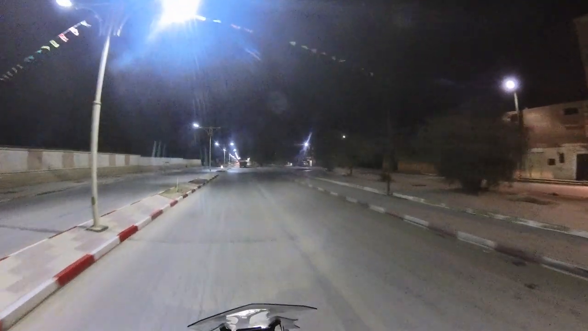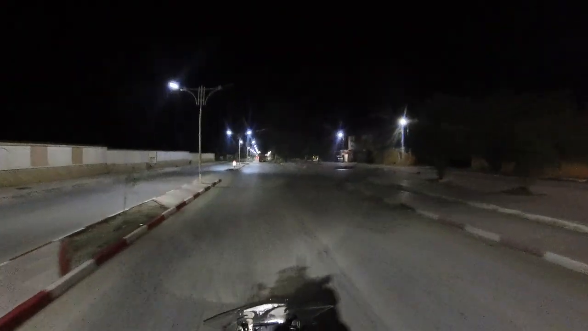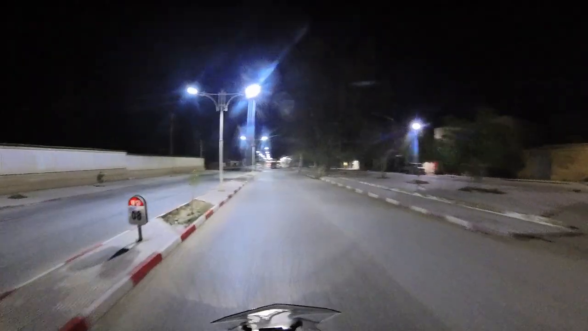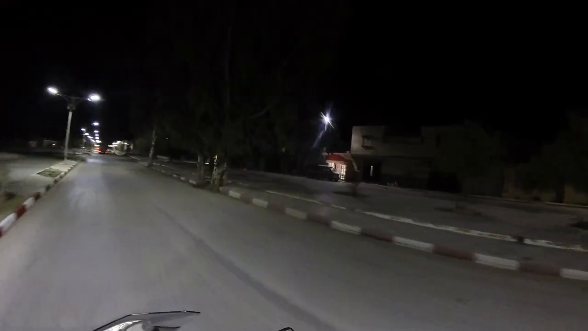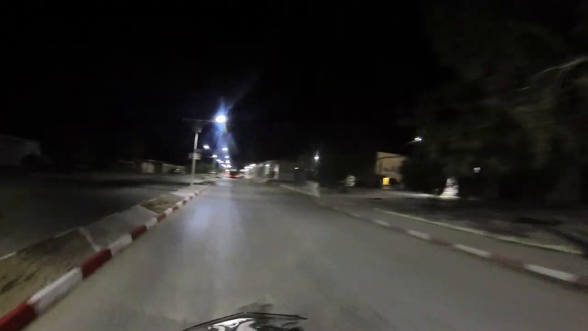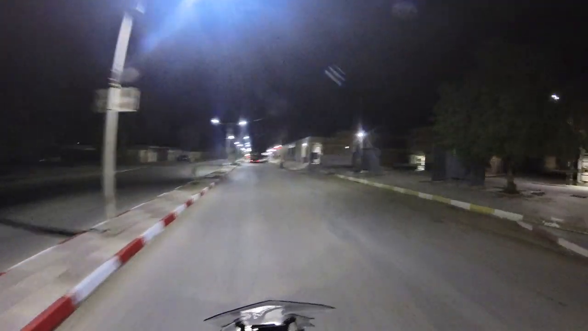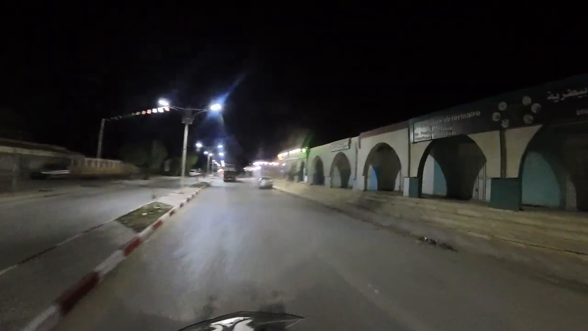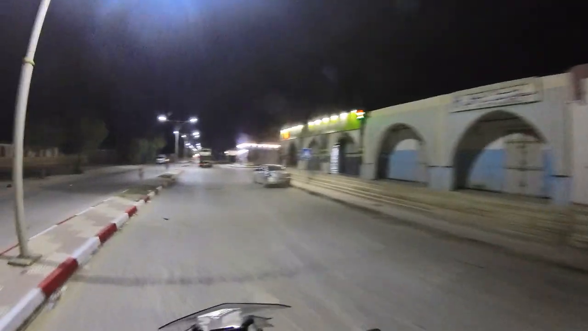The other main appeal of night riding is the dramatic reduction in traffic. Once rush hour is over, the roads in cities and on highways often empty out. This allows you to ride without the stress of constant traffic, slow-moving vehicles, and frequent starting and stopping.